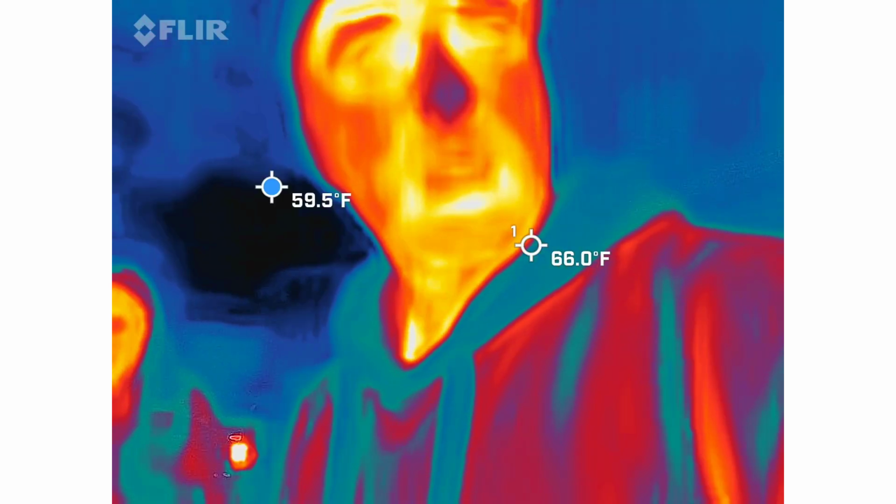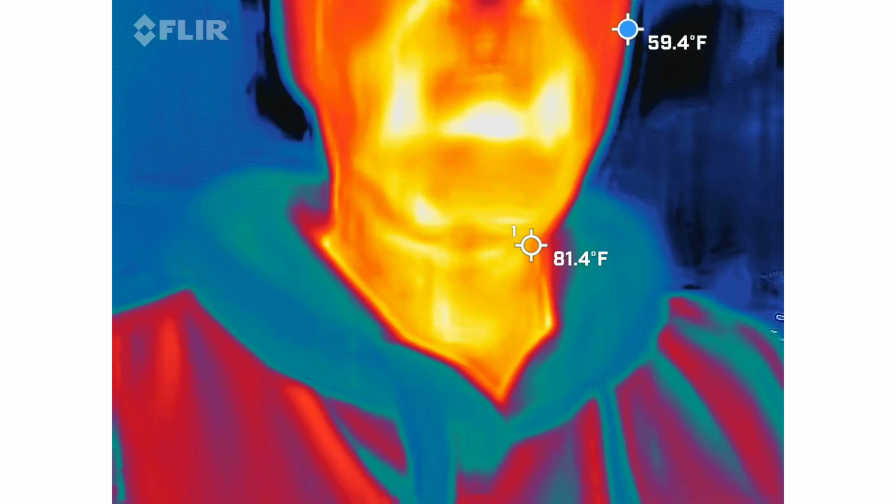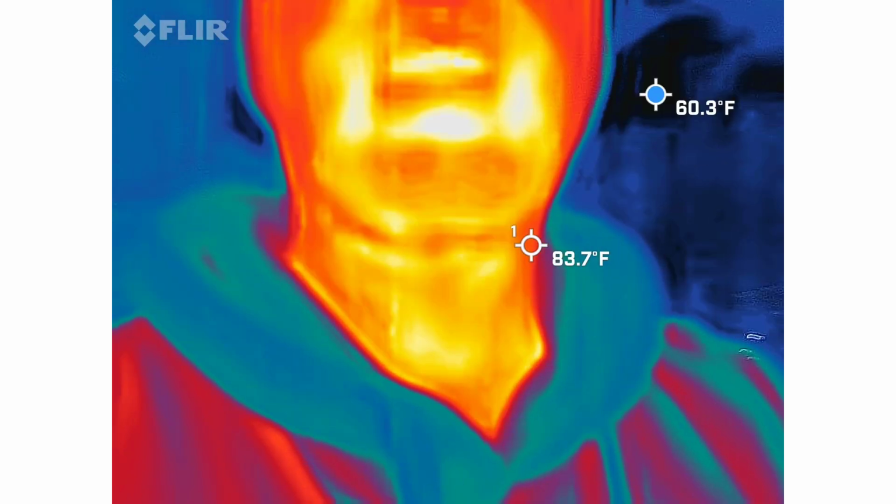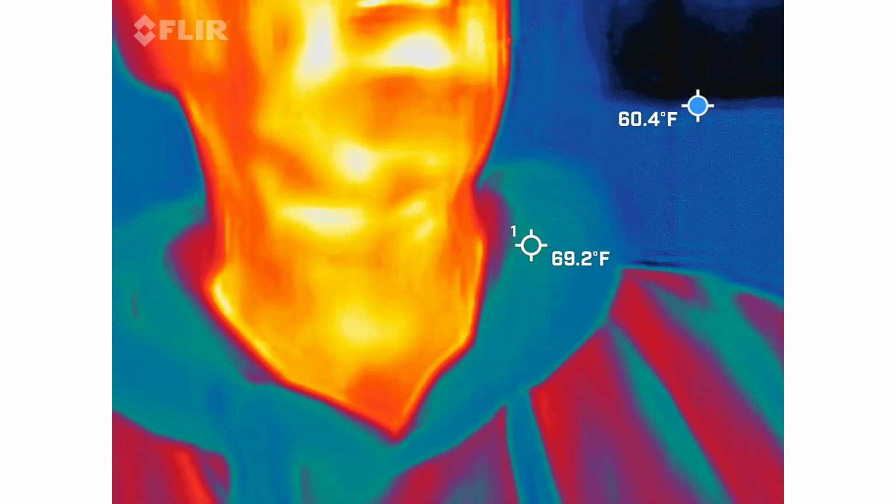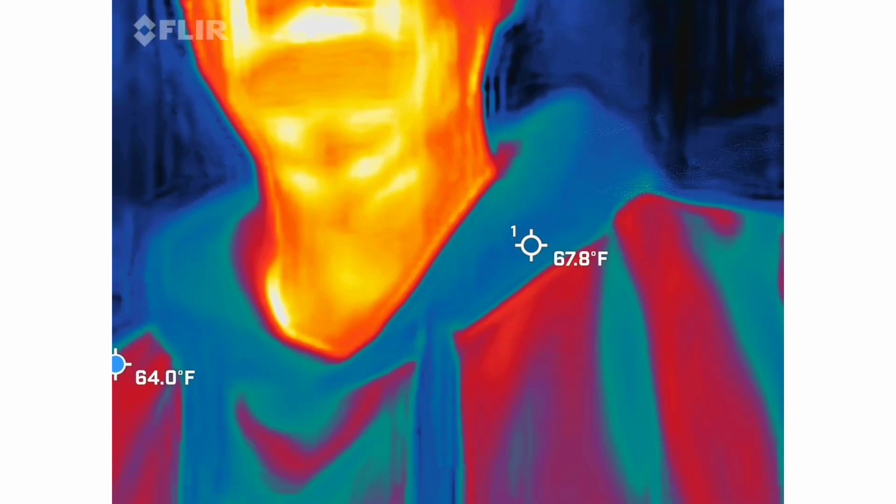Obviously, you should be able to see me in there. So I'm the red, orange, and yellow guy. That means I'm the warmest thing inside the frame at that particular moment. Now, with a nice cool night like this, a human should be the warmest thing in the picture at all times. So what are we looking for in here?